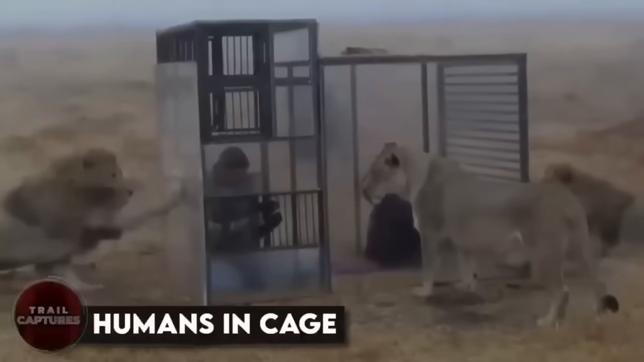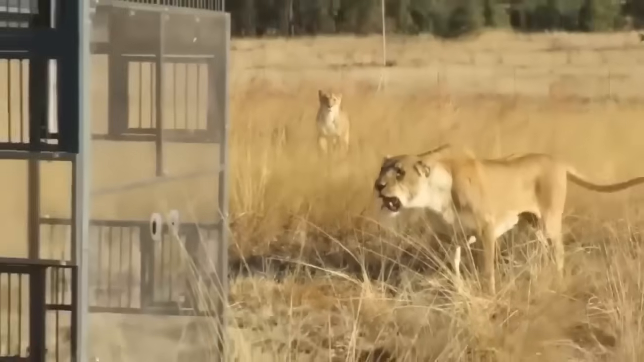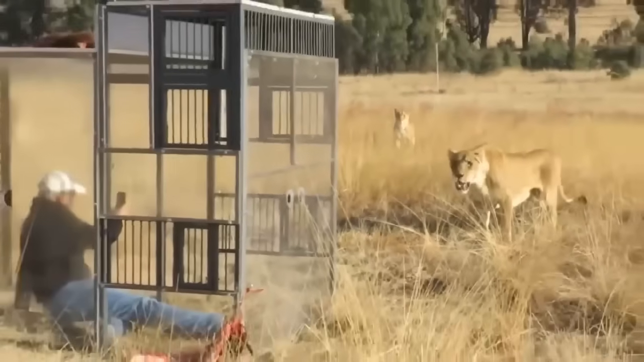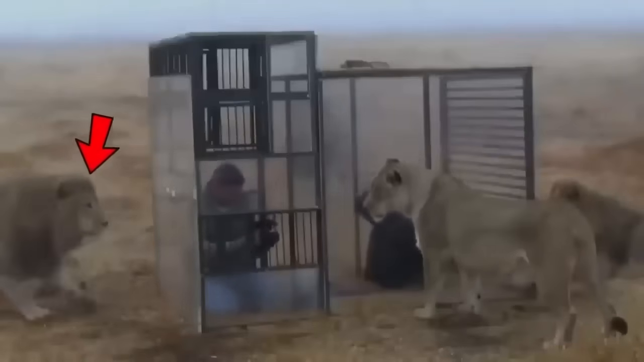Humans in cage. Do you consider yourself brave? Would you be willing to step into a cage in the middle of a jungle where lions are roaming nearby, just to get a closer look and better look at these magnificent beasts?